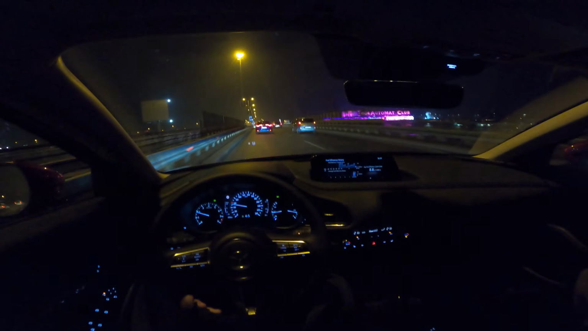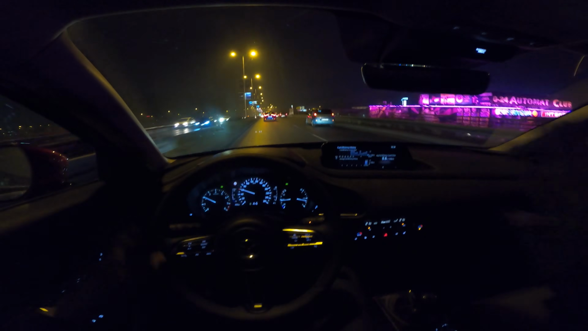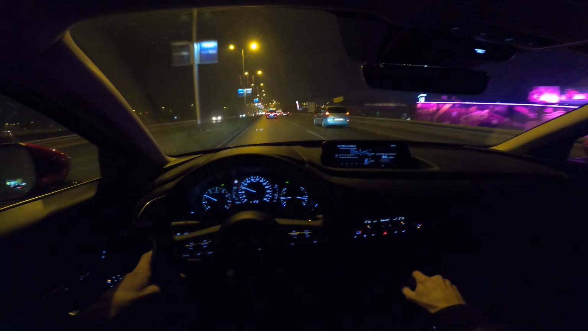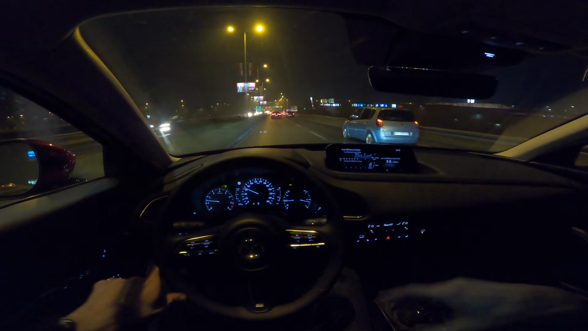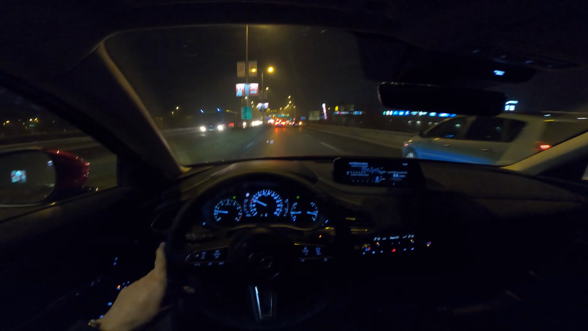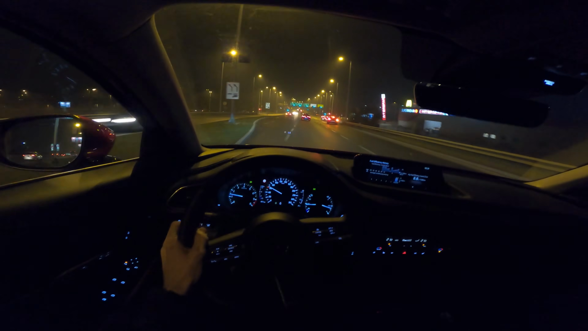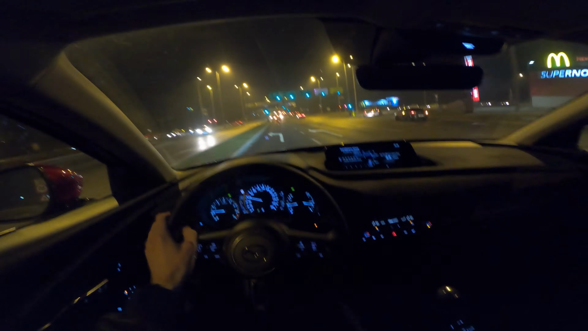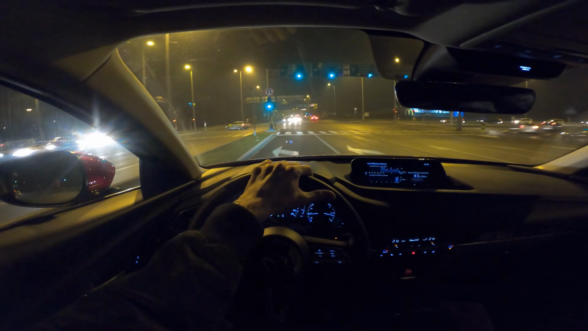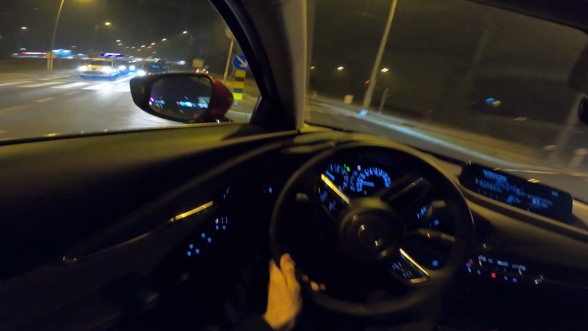And the trunk space for the crossover is, I would say, decent. It's not too big, it's not too small, and if you need to transfer bigger objects, you can always fold down the seats and put something long. There is an armrest on the back in this model. Unfortunately, there is no opening so you can put skis or golf clubs through. But yeah, we're getting to our highway.